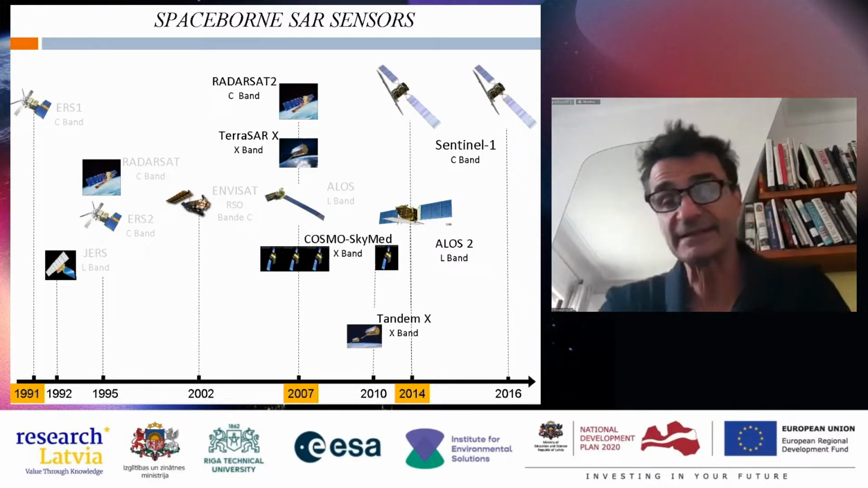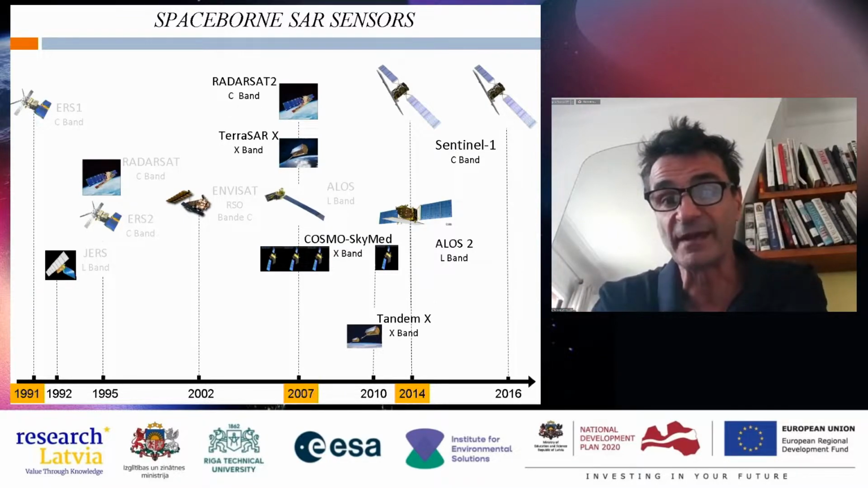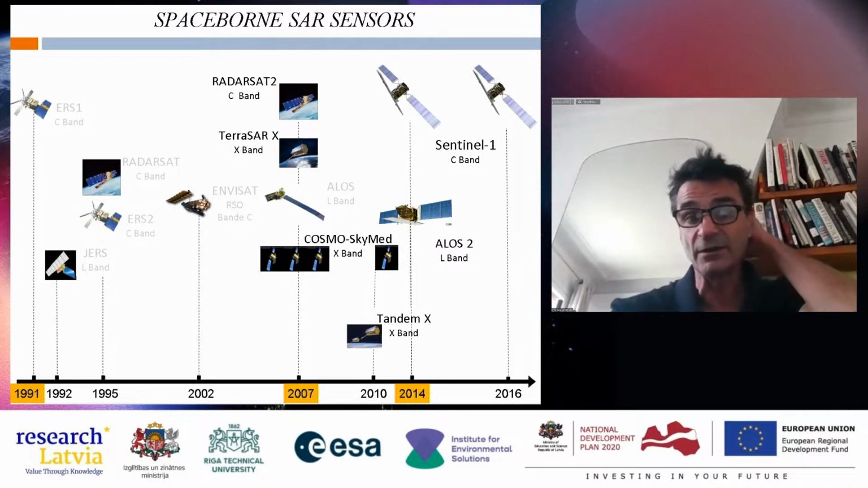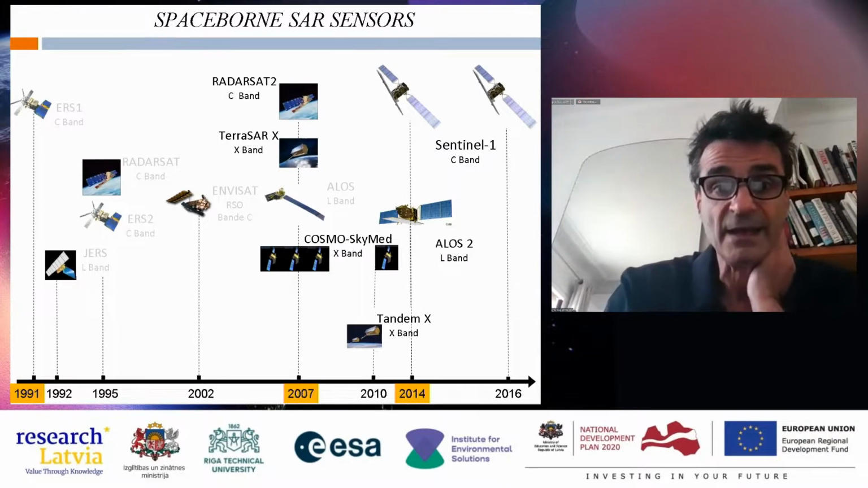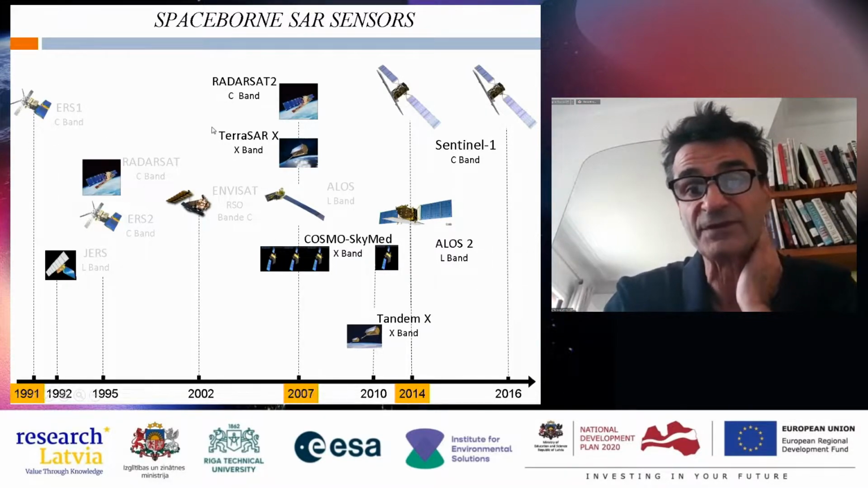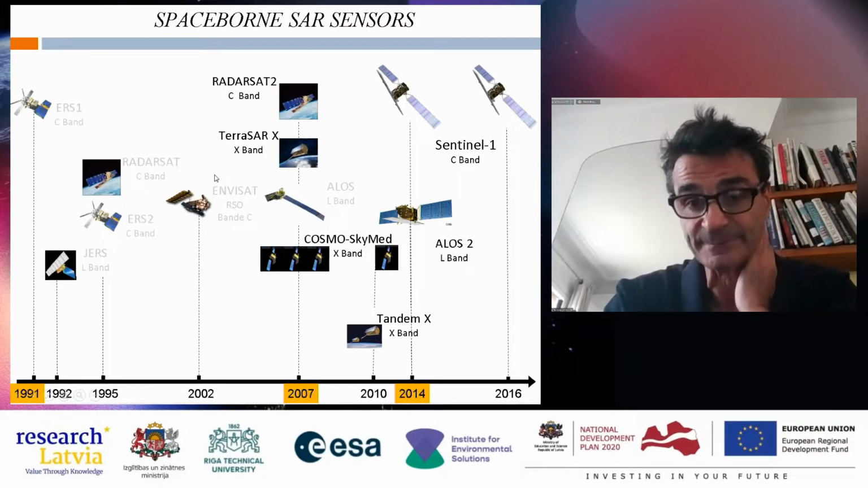So it's exactly like in optics. When you observe a scene in a different wavelength, you have different information which is complementary to each other. And you see that from 91, we have continuous observation in the radar domain, especially at C band.